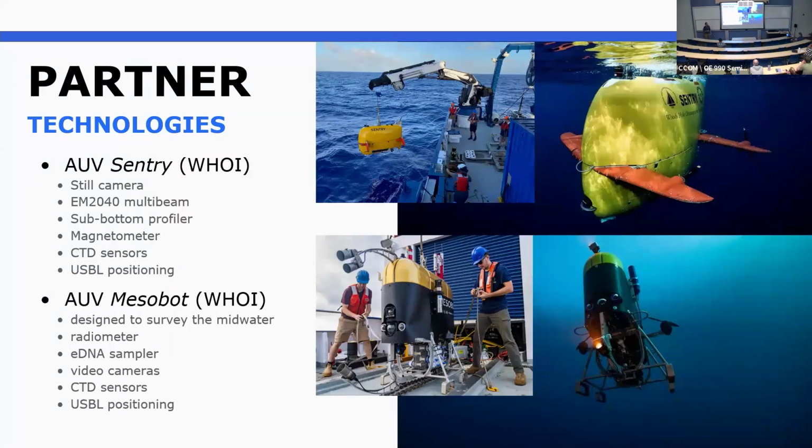We've also had Woods Hole Sentry vehicle. This is a really capable, great vehicle for doing very detailed, high-resolution surveys of the deep oceans, rated down to 6,000 meters. So we had that out in American Samoa last year. It housed other sensors depending on the mission. And I'll explain a case study of that in a little bit.